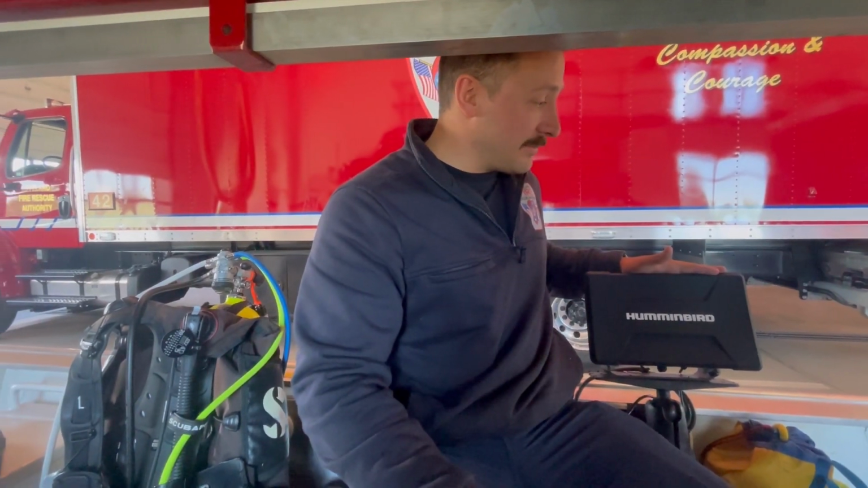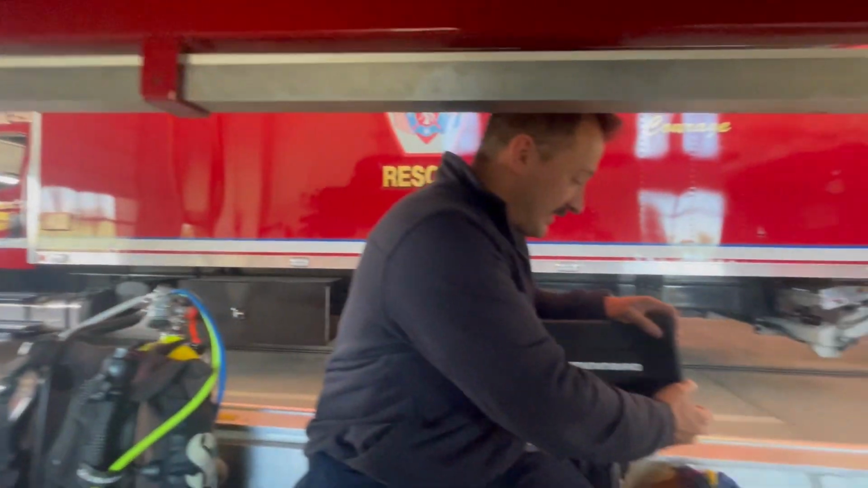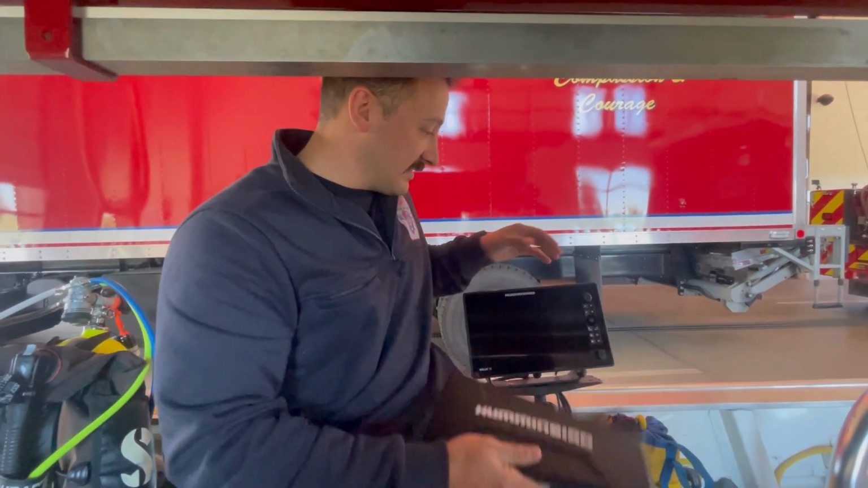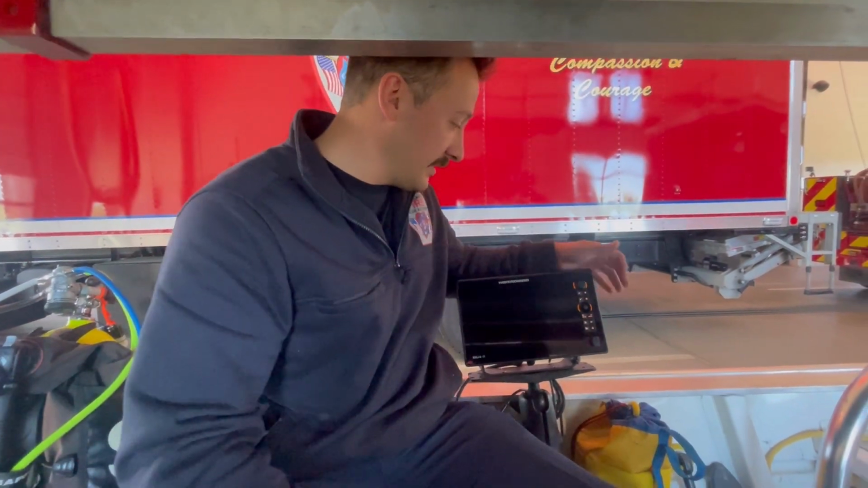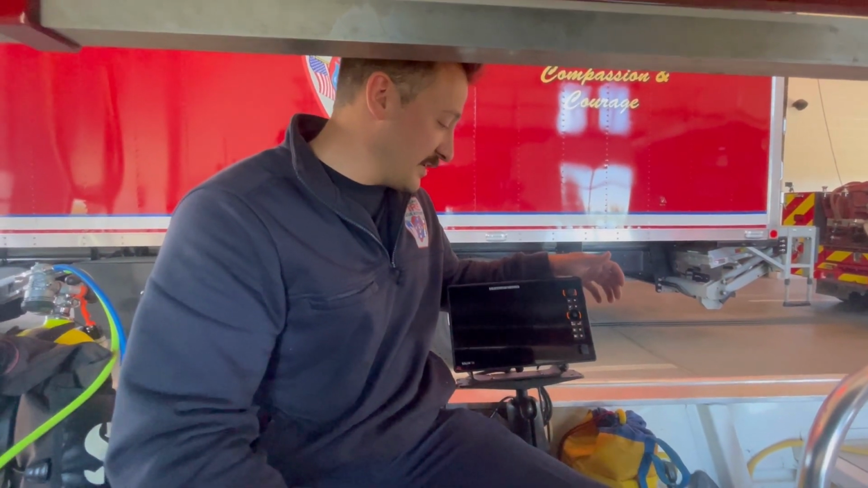So we've got two units located on the boat, one kind of in the middle of the boat here, and then one that's up at the front. Kind of like all things electronic, the first step is going to be taking this cover off and starting it up. They will have a little bit of a boot time, but just be aware of that.